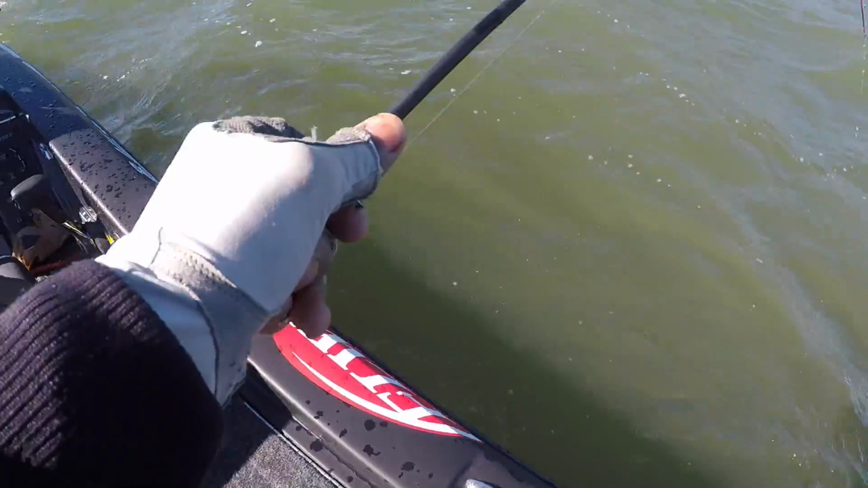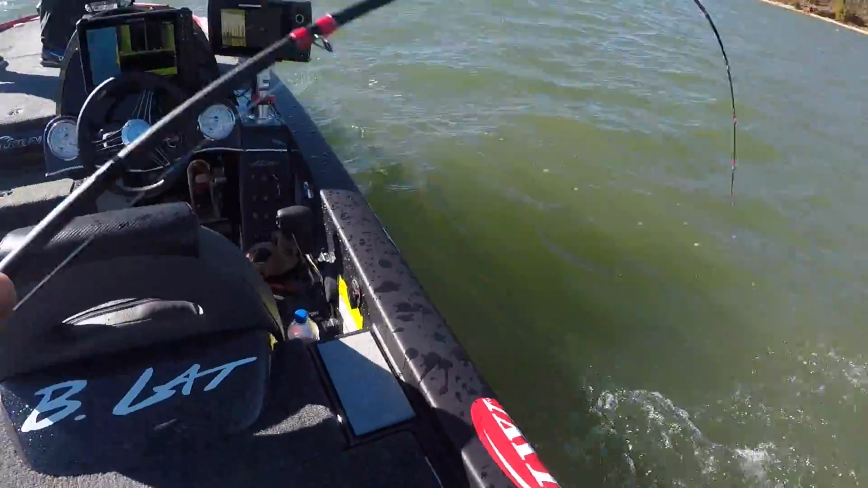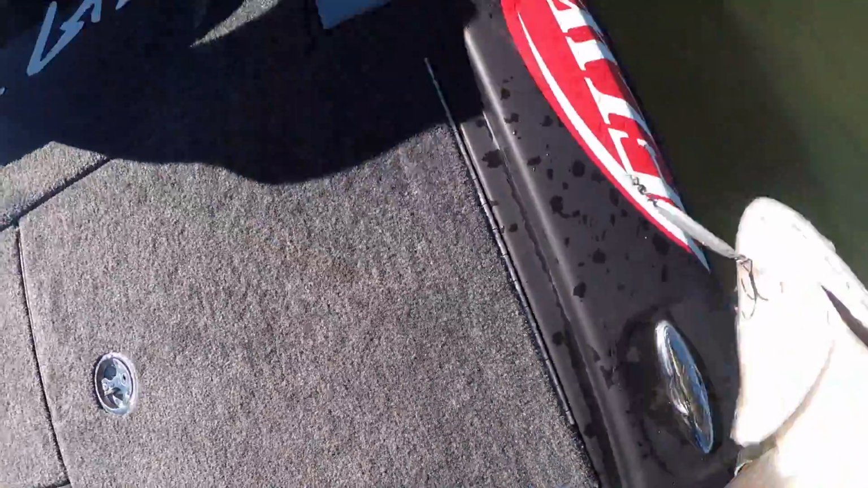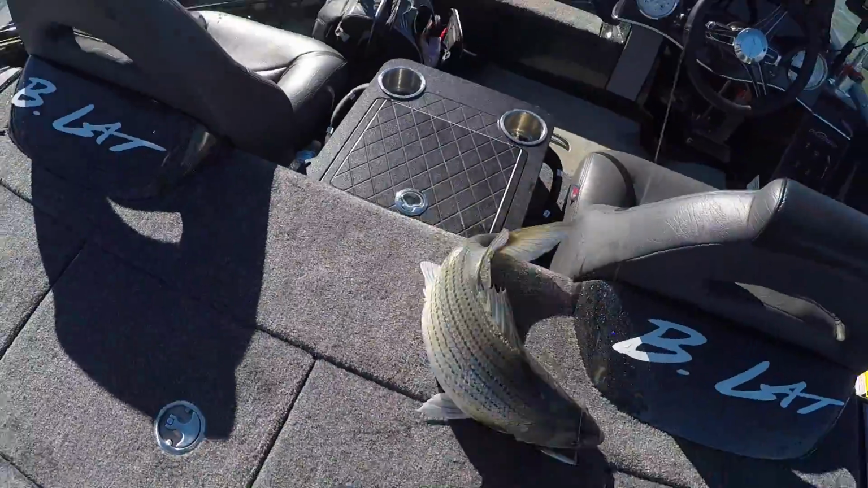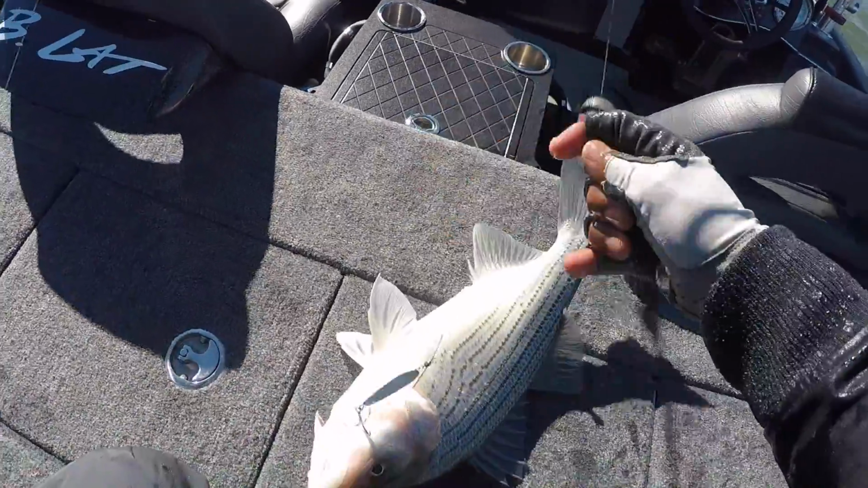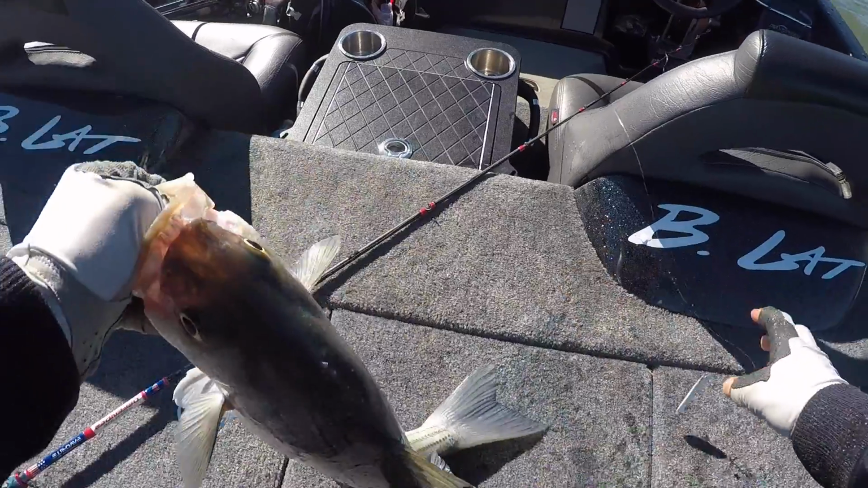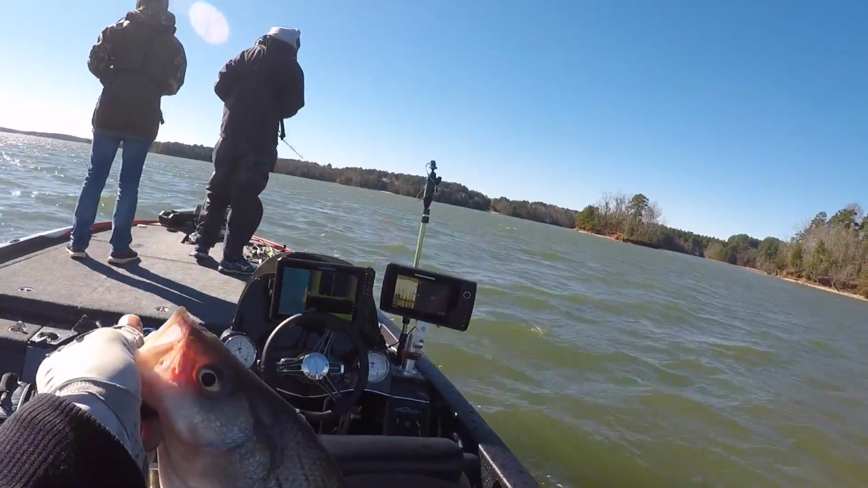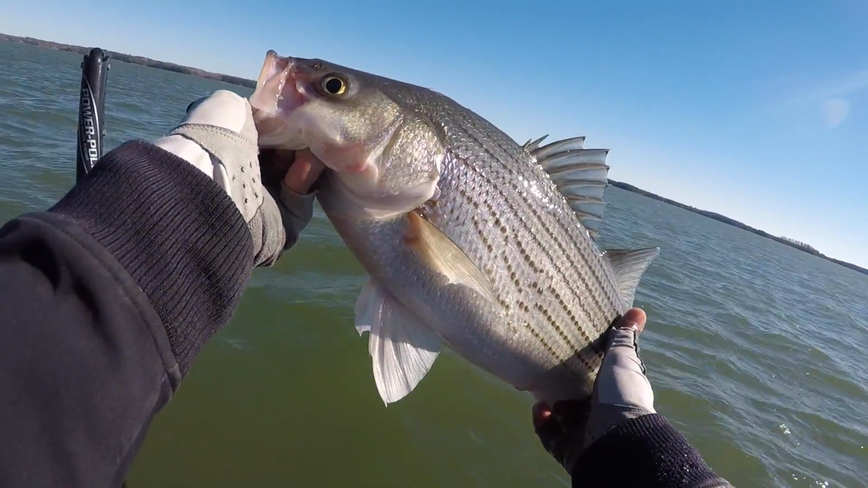God, that's a big one, dude. That is a daggone tank. You see him on the graph down there? Get your spoon. You ain't gonna catch him on that drop shot. God, I can't get him in the boat. He's so big. Get it. Get your big old butt in here. Yeah. Dude. Look at this big old buddy. He can't even wallow around. Oh God. That big old thing.